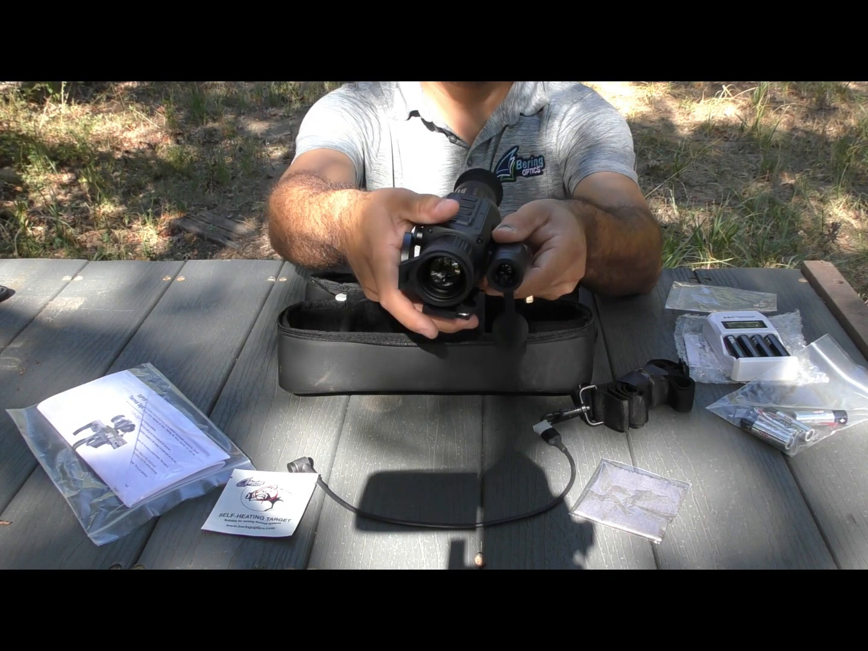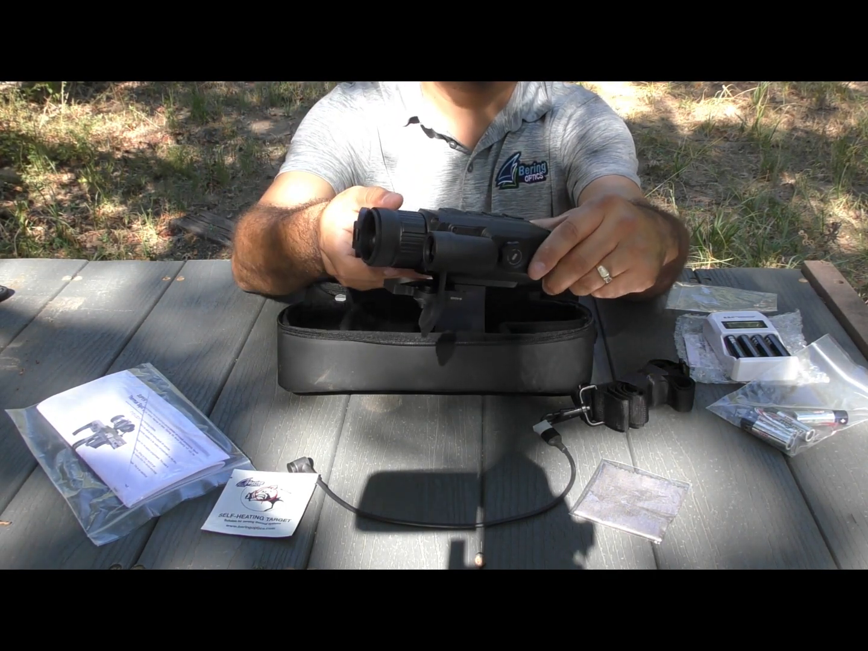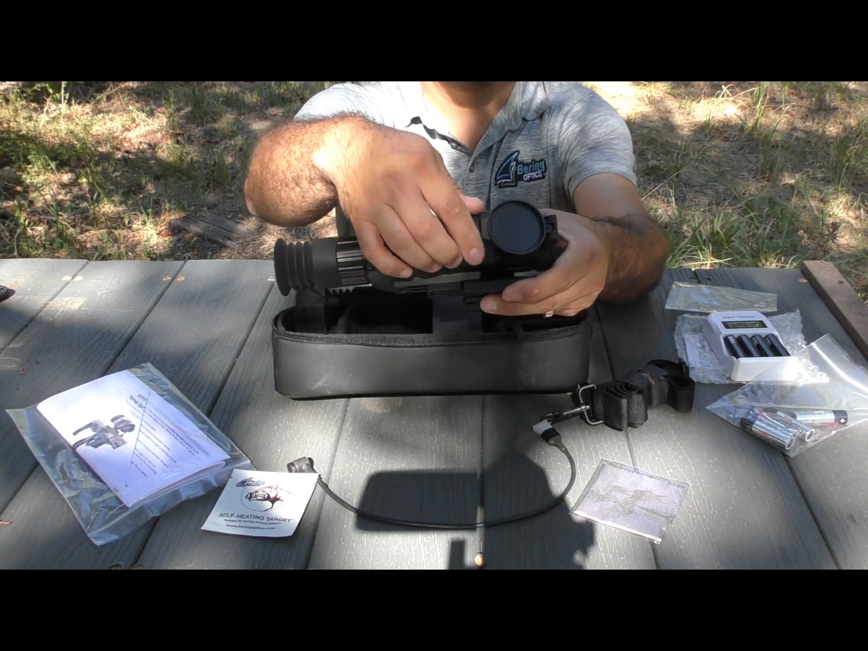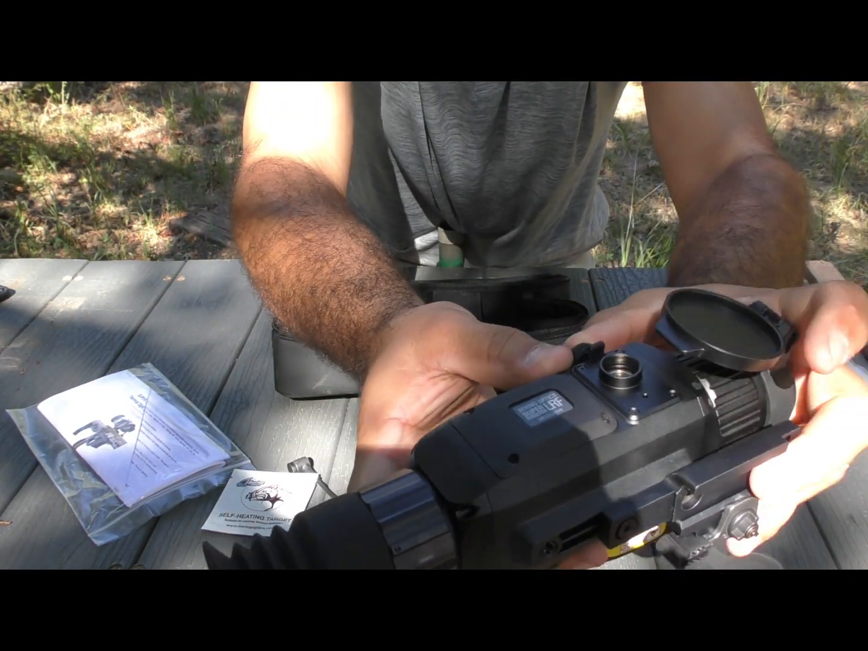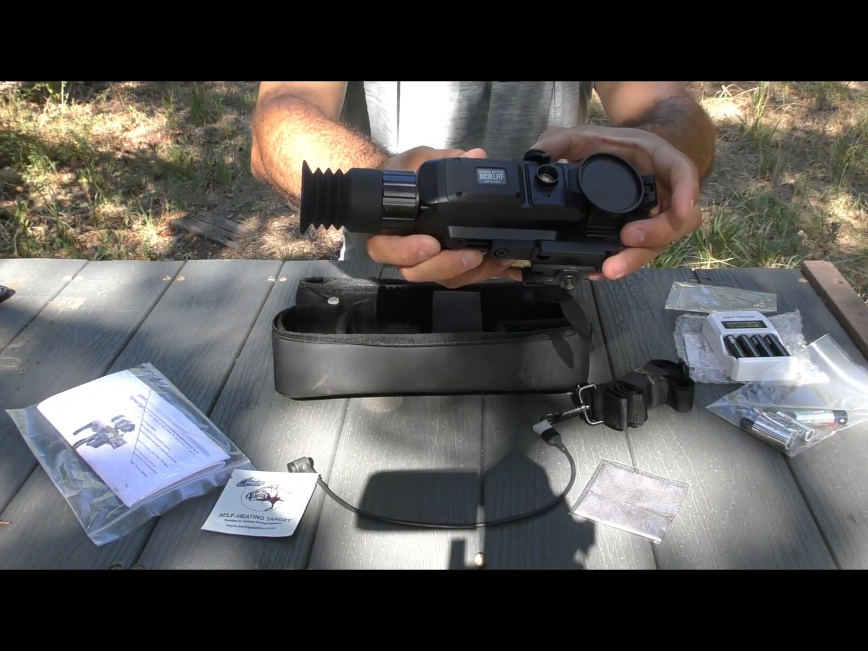Focus is made using the front ring, which provides a fine focus capability. There's a small hole beneath the data power port. That's the onboard audio microphone. The data port is considered a proprietary in shape due to the protective shroud that the scope body has at the connection point to prevent accidental disconnections.